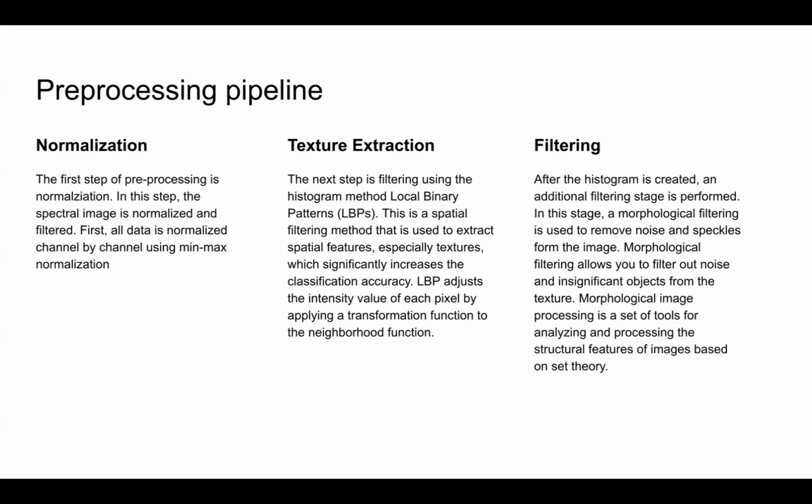The second step is texture extraction. We use local binary patterns for histogram extraction, and this is a special filtering method that is used to extract special features, especially textures, with significantly increased the classification accuracy. In our case, its primary role is to remove smaller chaff and noise from the image, because extracting texture itself from the landmine is extremely tricky.